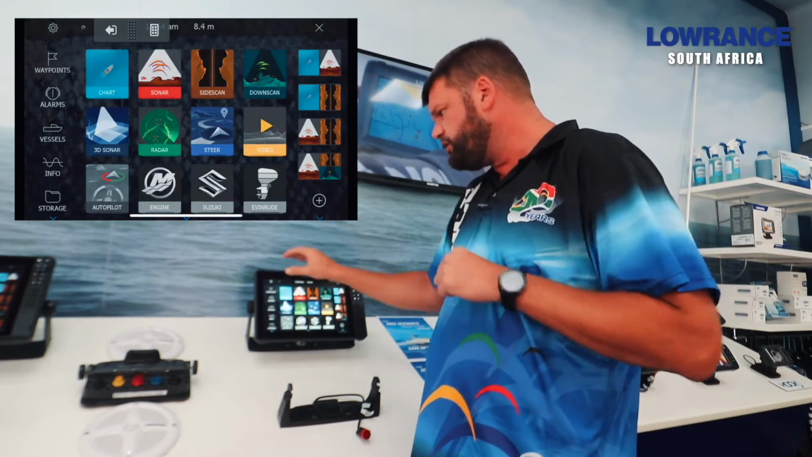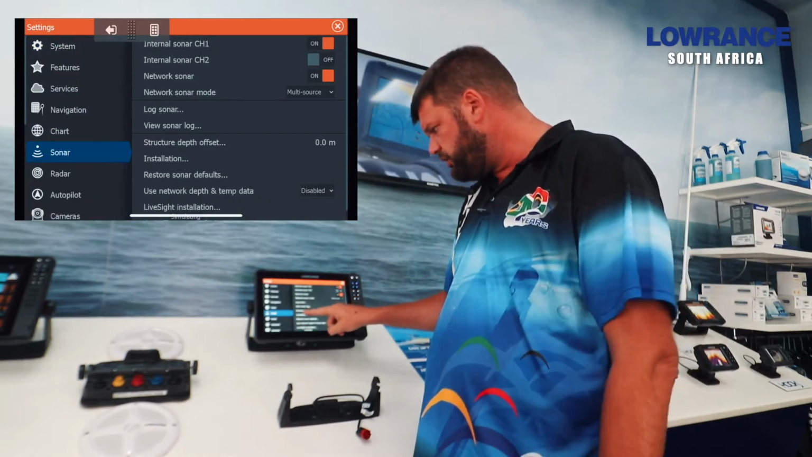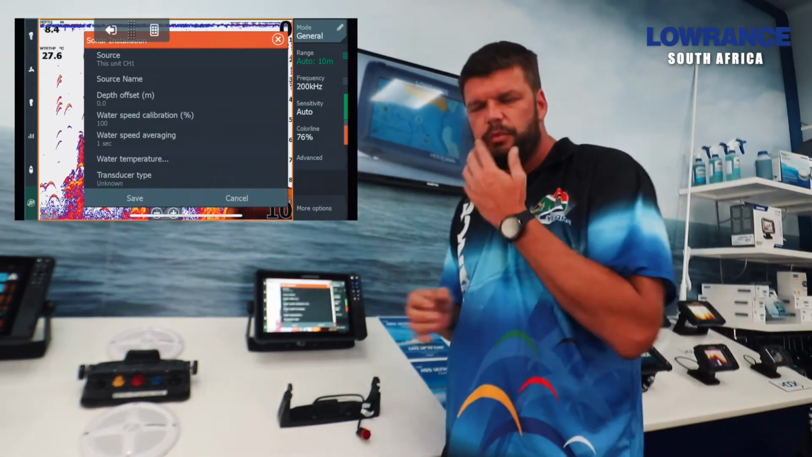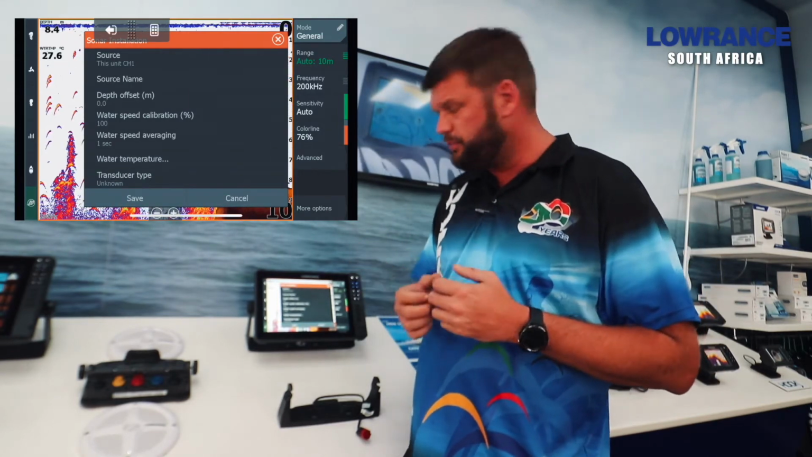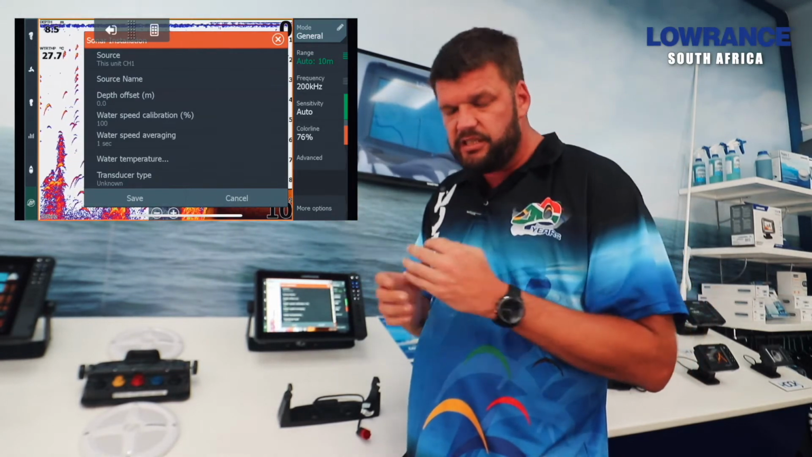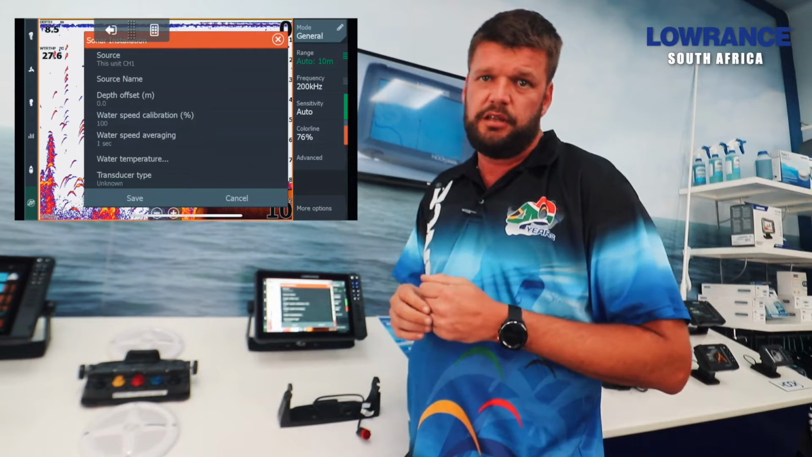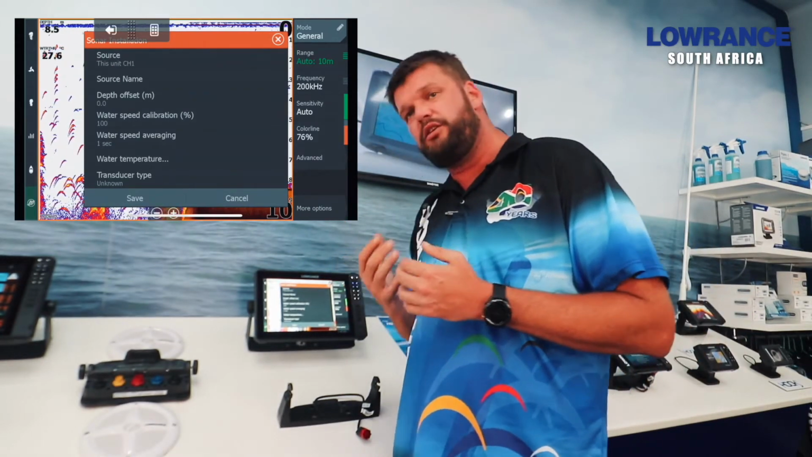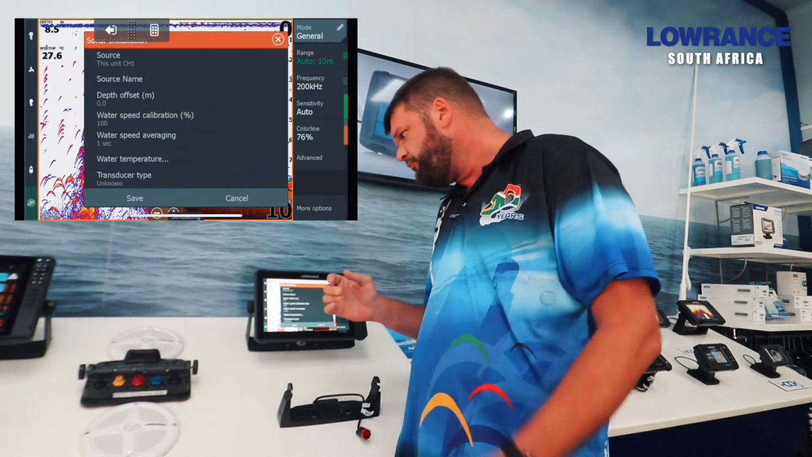From a transducer perspective, under your second menu under Sonar, we'll go into installation. The most important part of a fishfinder installation is telling the unit which transducer is plugged into it. Without that, it's like having a 60-inch TV with a satellite dish, but you're not plugging it in, you're using bunny aerials. So you'll get a picture, but it won't be the best picture that you possibly can get, because your unit doesn't know what transducer is used.